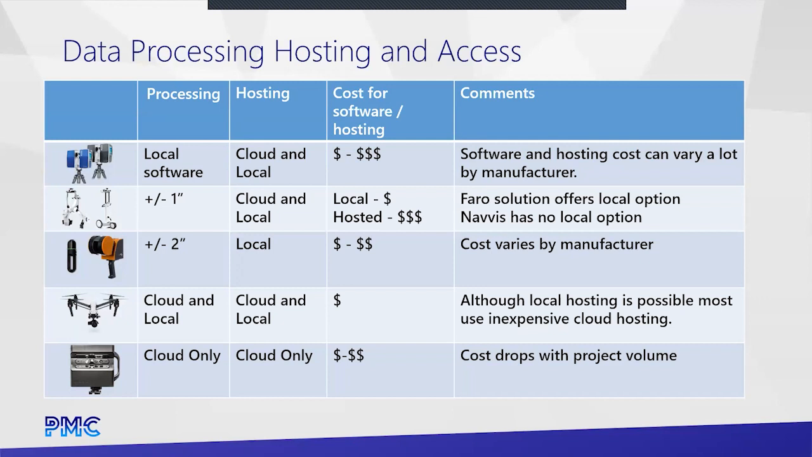It can get very expensive, some of the really high-end local processing solutions are costly, but in general, it's going to be pretty cheap. And lastly, Matterport, cloud only on both. There is no local option for processing or hosting.